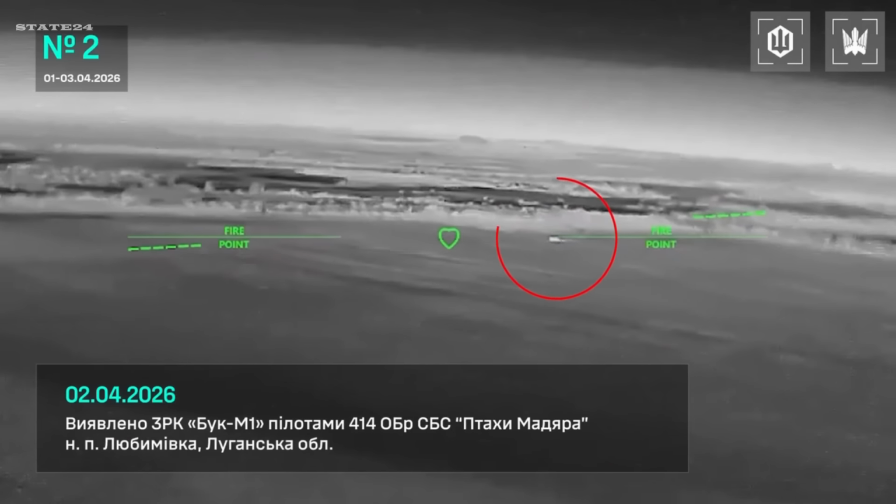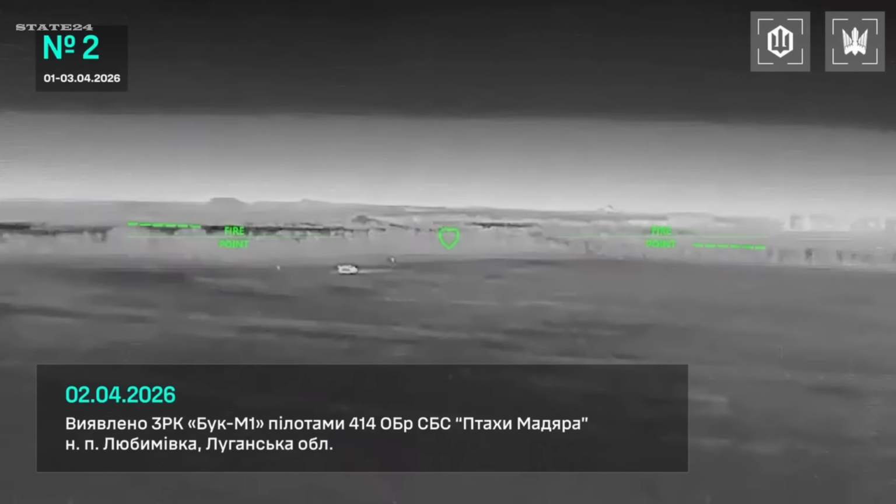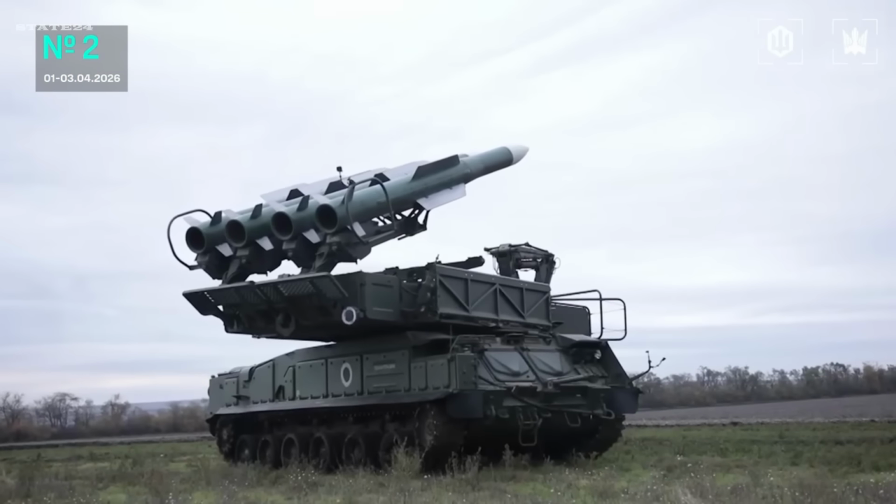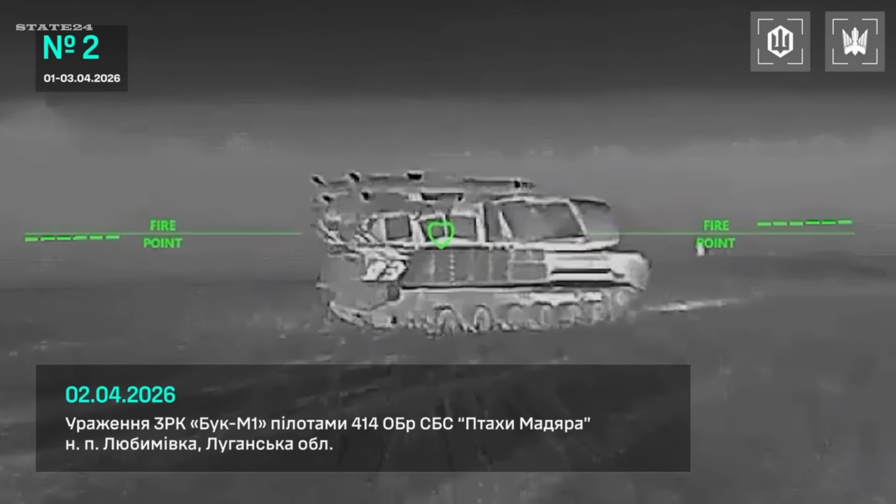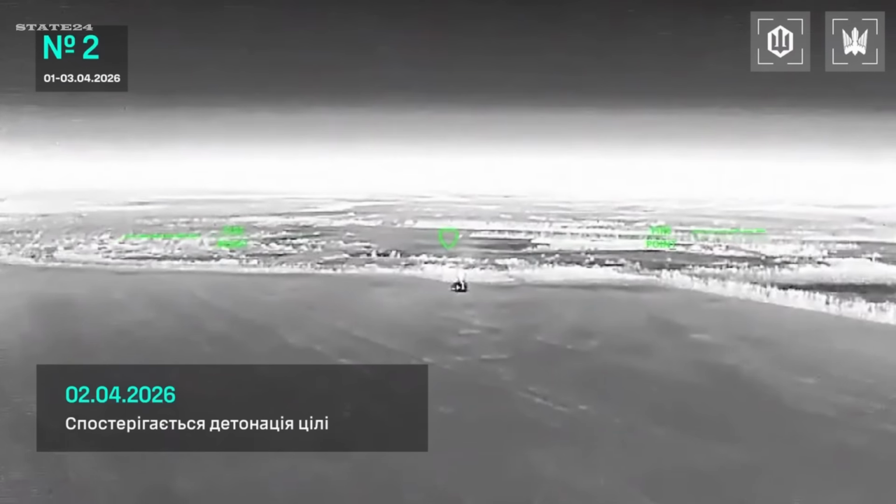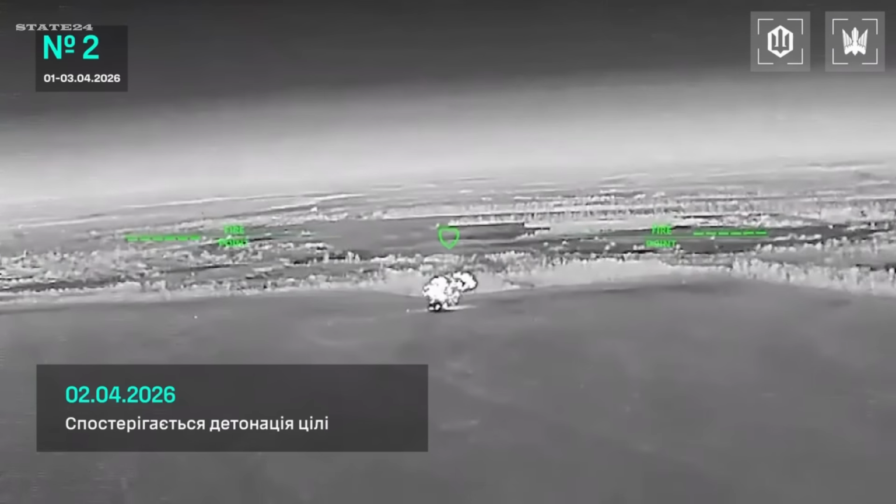The Magyar Birds are back, and this time they went deep. On the night of April 3rd, the 9th Battalion Kairos of Ukraine's 414th UAV Brigade operated in Russian-occupied Luhansk Oblast, and they didn't come back empty-handed. First target, a Buk M1 surface-to-air missile system near the settlement of Lyubimivka.